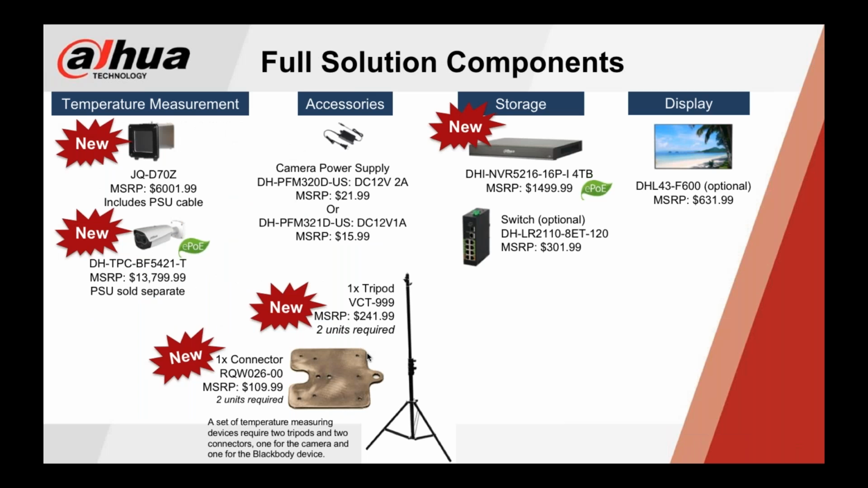So here's an overview slide of everything that you need for the full solution. Right here are your temperature measurement devices. Again, you're going to need that black body, and it can only be used with one camera, and that's your EPOE camera here. Your power supply is sold separately, so you'll want to purchase either this one or this one. You have two different options here.